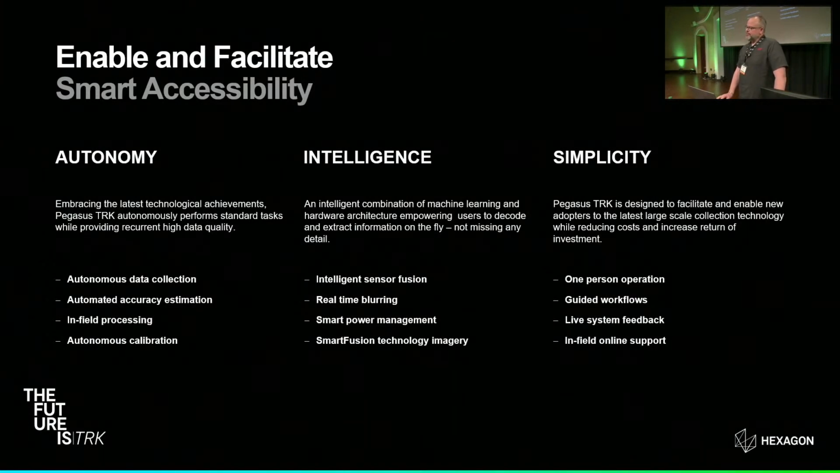And this is done by incorporating a new chipset that drives all the intelligence in the system. We're providing real-time blurring, smart power management in terms of the battery interacting with the system and the operator to alert us when there's an issue, and SmartFusion camera technology that combines our spherical images along with our front and side binocular cameras that you'll see here in just a minute.